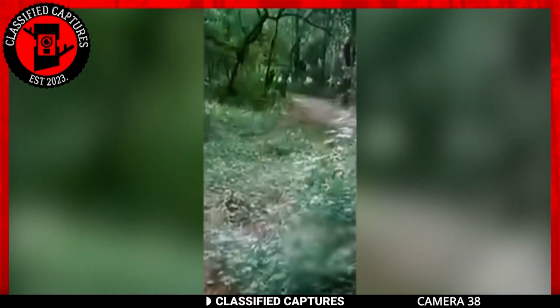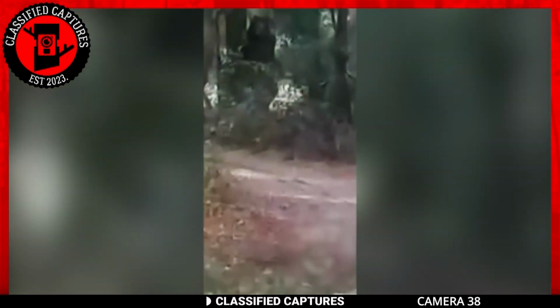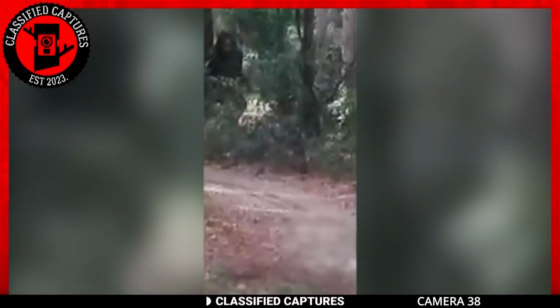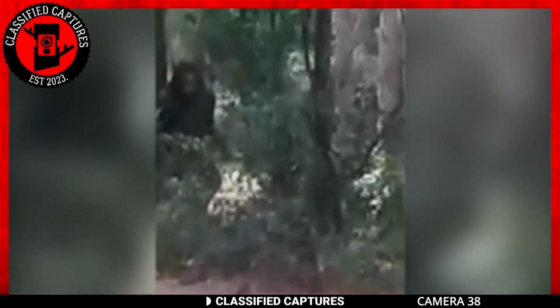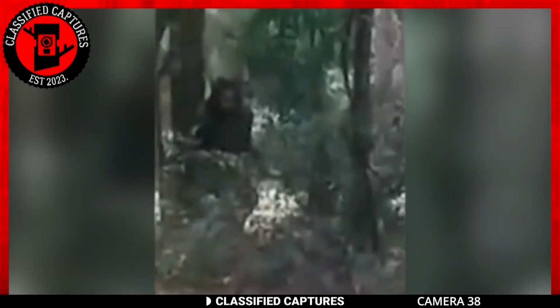During an early morning walk through the woods, a group of explorers spotted an ape-like creature standing just a few feet away, fixing its gaze intently on them. The creature, standing at a height of about 6 to 7 feet, had dark hair and was positioned near a tree, its arms wrapped around the trunk. You don't need to be a paranormal expert to recognize that this is definitely a Bigfoot.